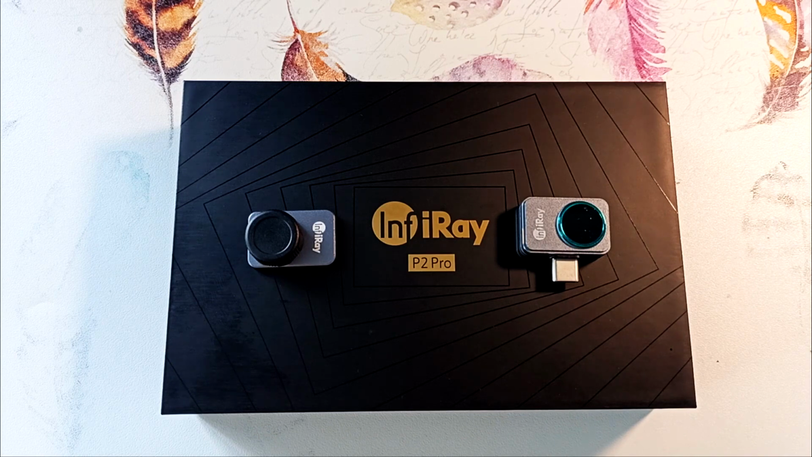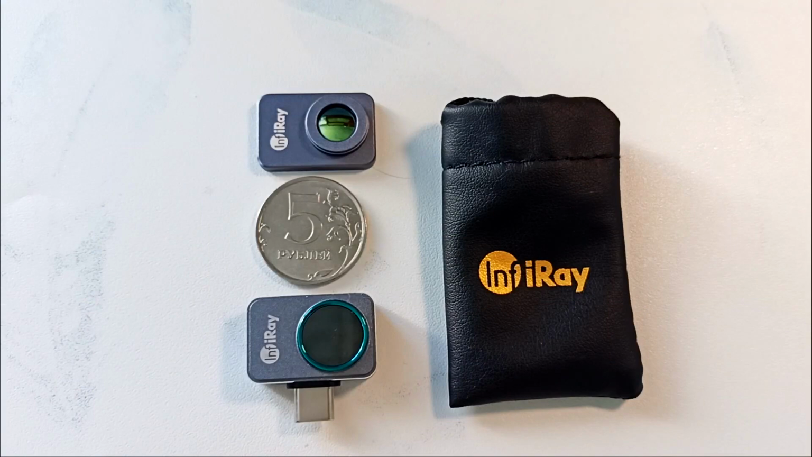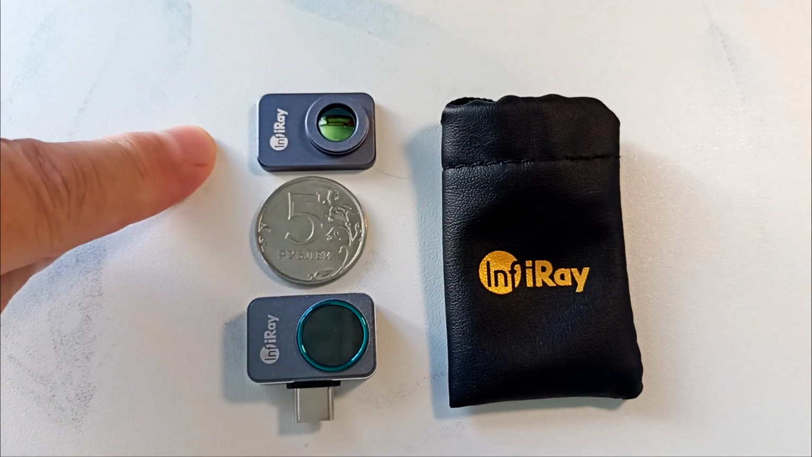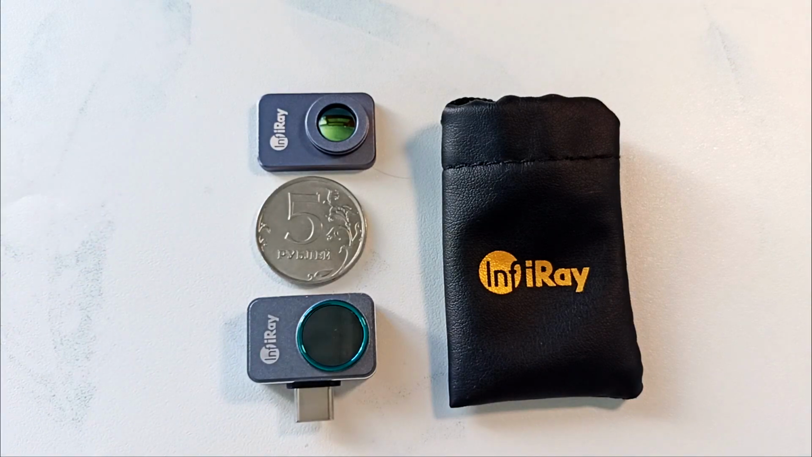Despite the resolution and performance, the device has a low consumption of 250 milliwatts. With such consumption, it can work with a smartphone from 5 to 7 hours without recharging. The camera comes with a macro lens that allows you to study small objects. For example, the heating of electronic board elements during operation.